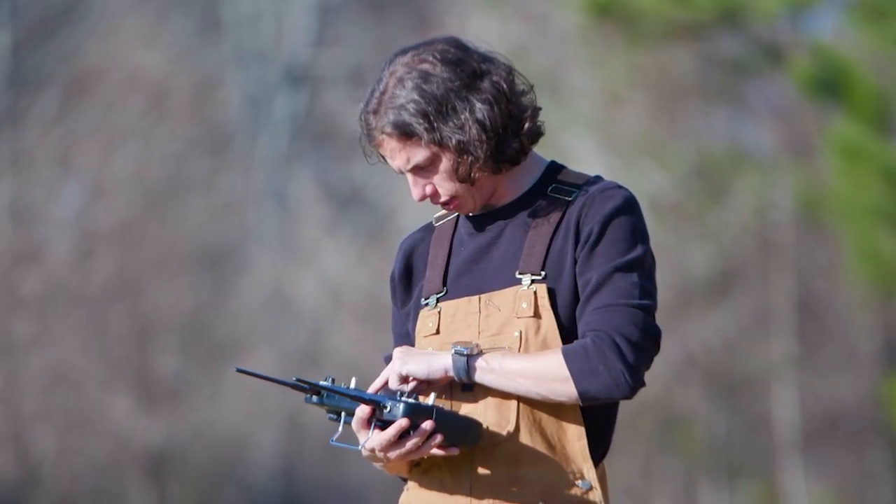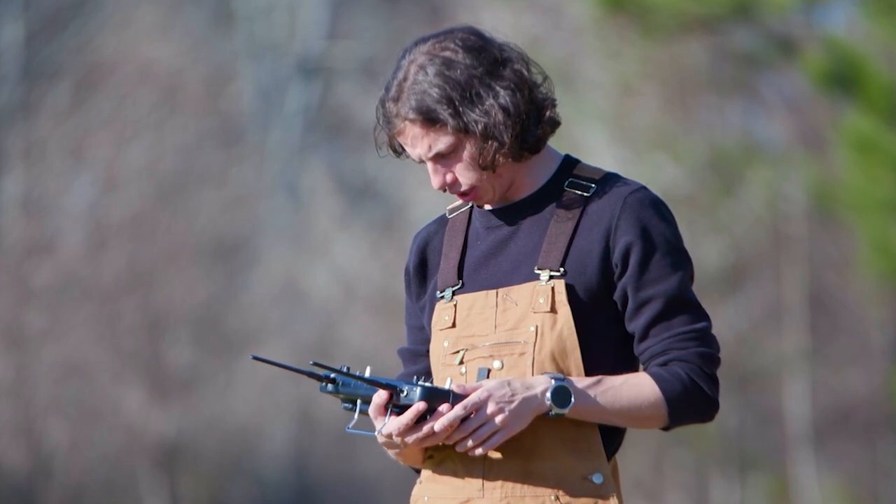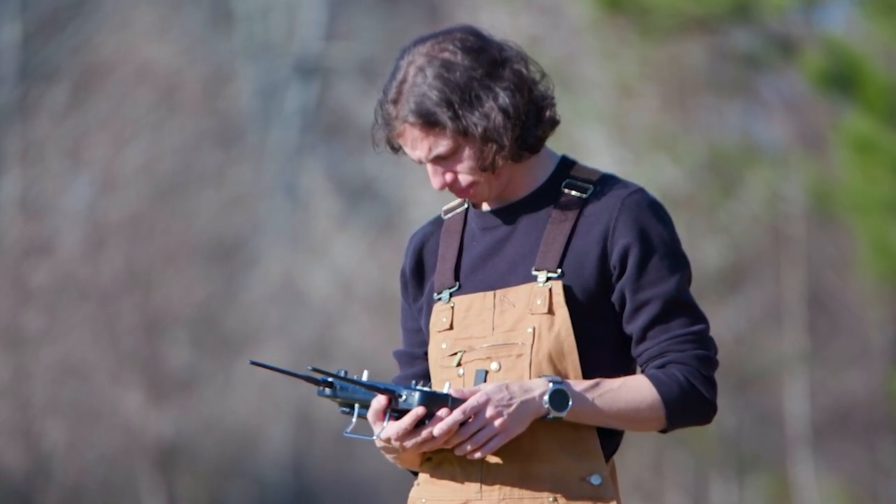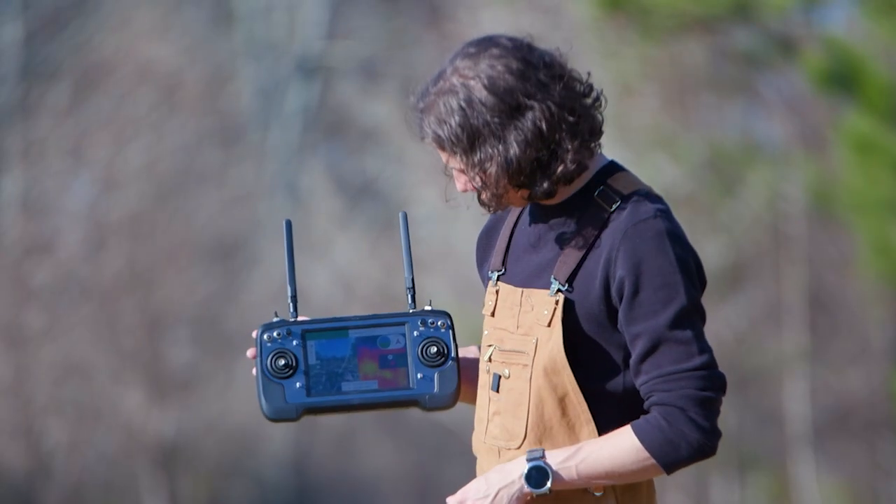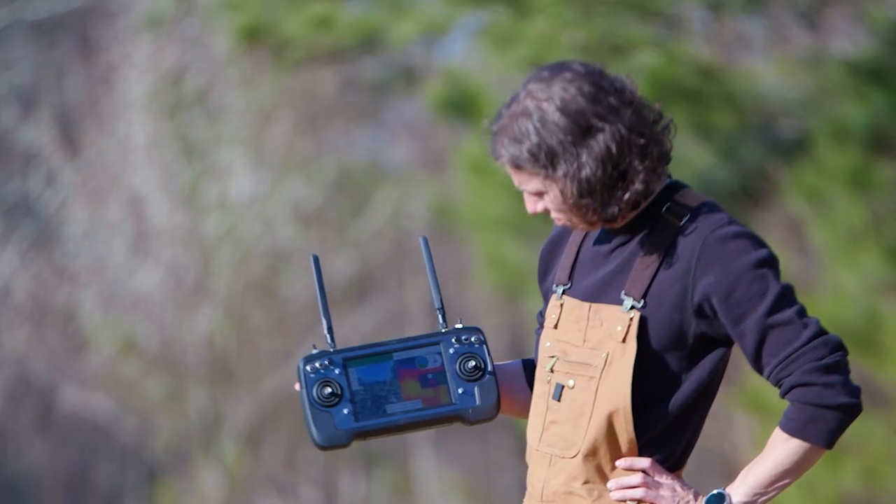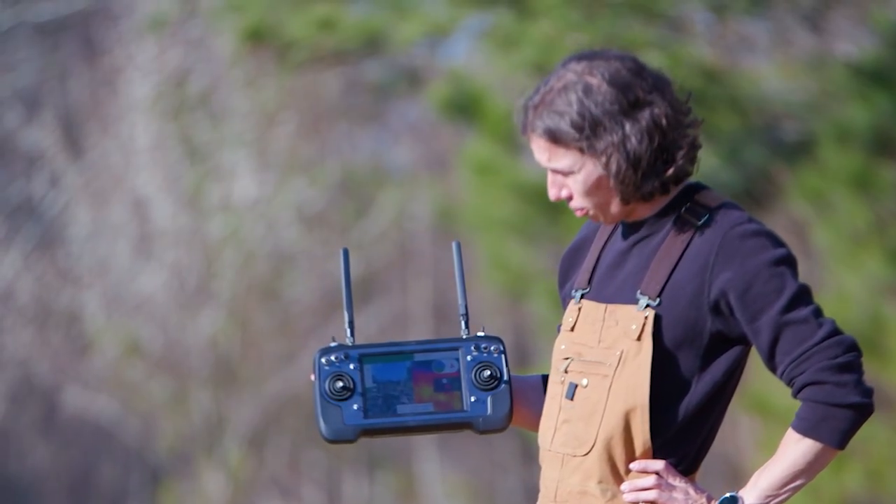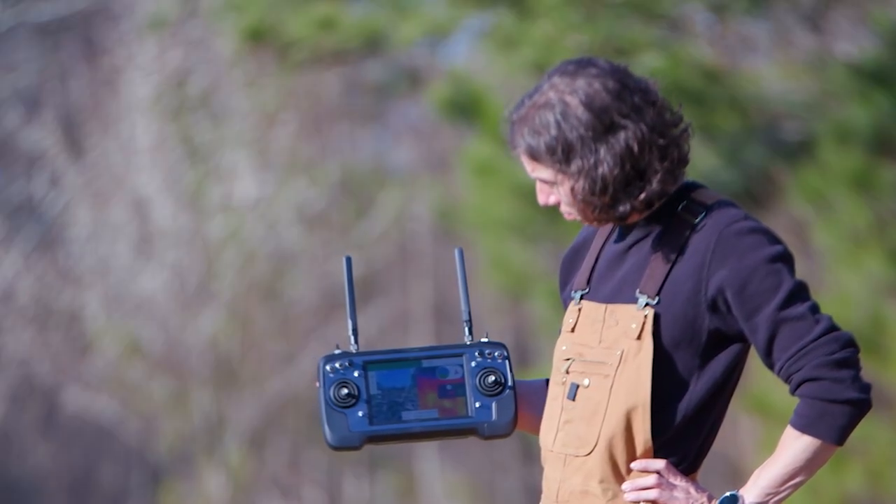QGroundControl is not automatically reconnecting. I'm closing out of QGroundControl, reopening it. Stabilize flight mode. Let's see if we get a better connection here. At least if it's going to establish a full connection, should do so quicker.